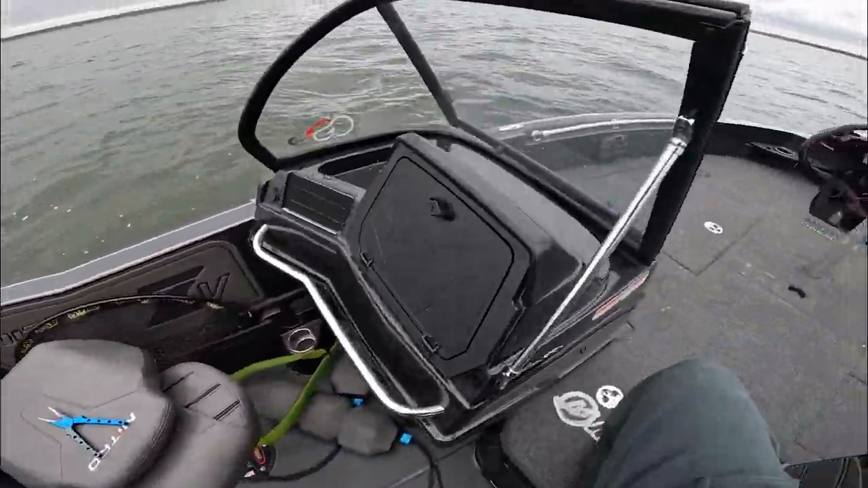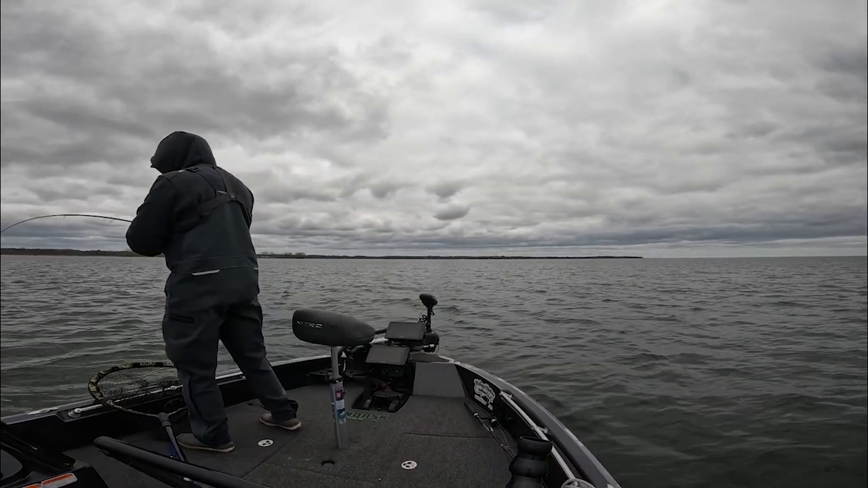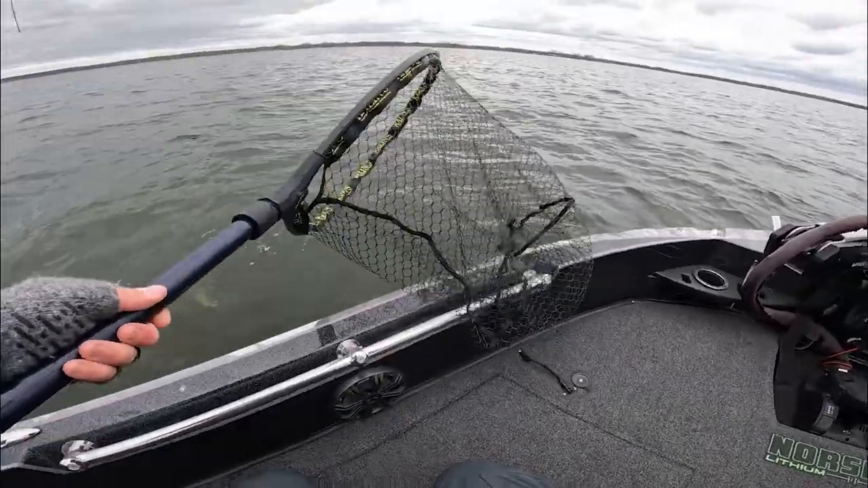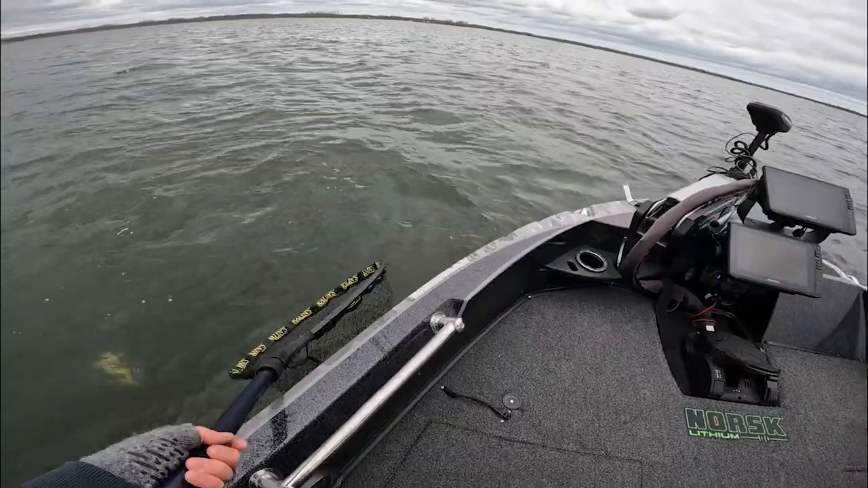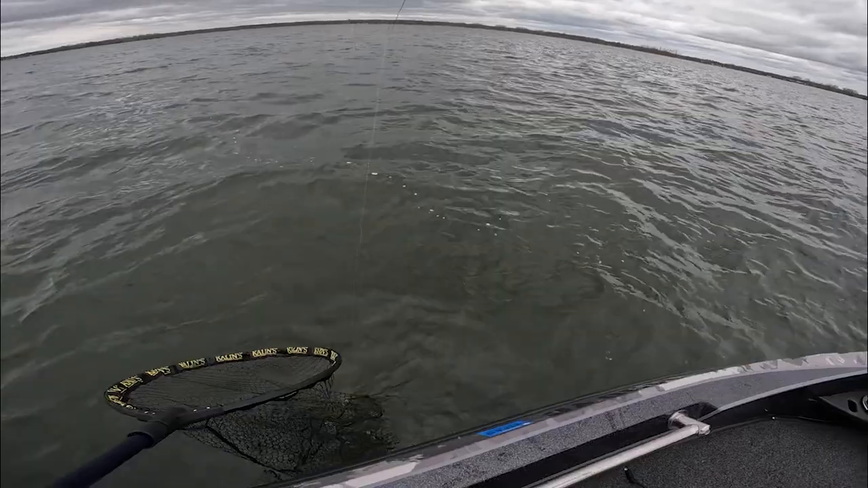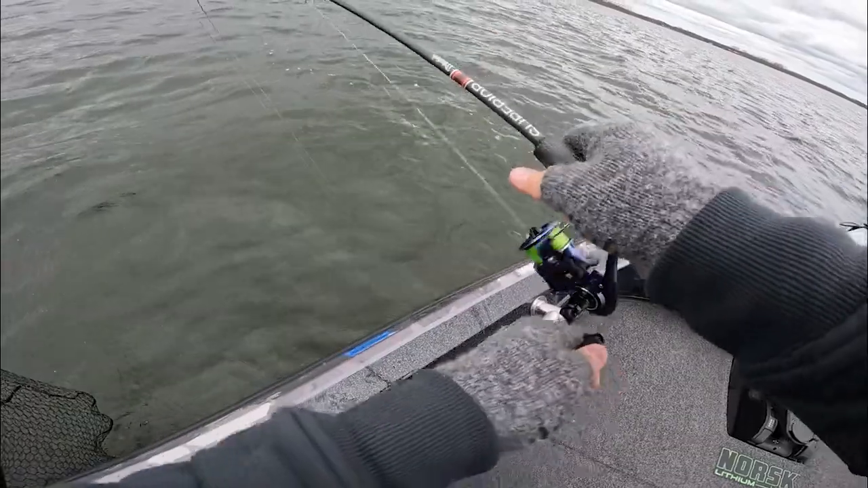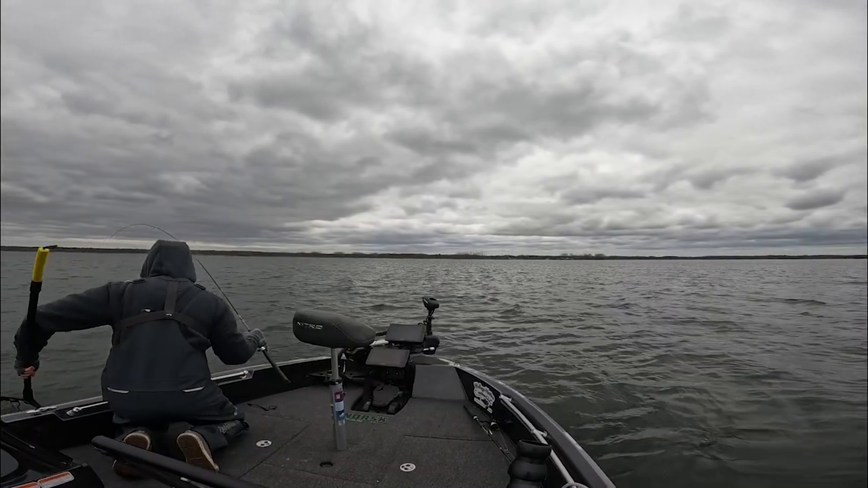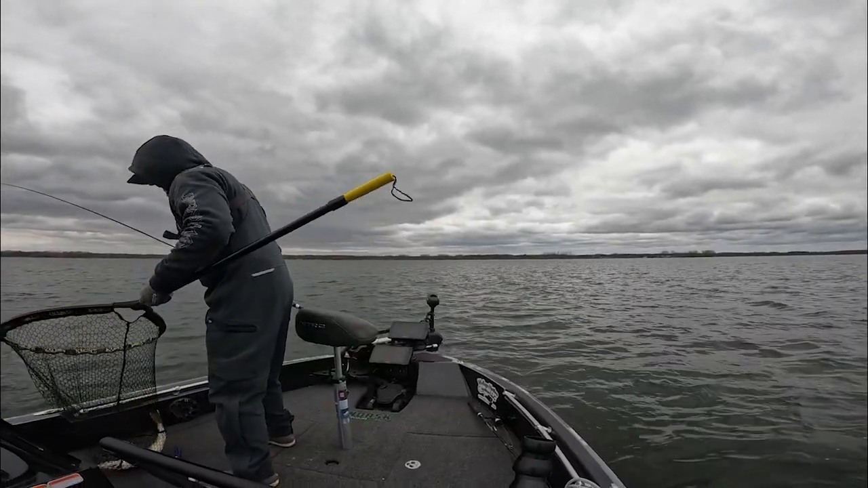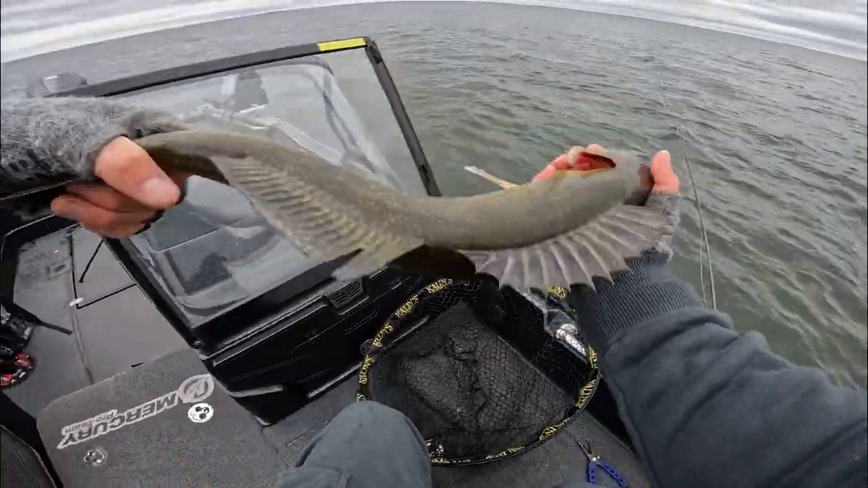Need my net. Oh yeah, this one's fired up. This one's fired up. Jeez. This one does not want to come up. There we go. We got him. We got him. We are just catching a lot of cookie cutter fish today.